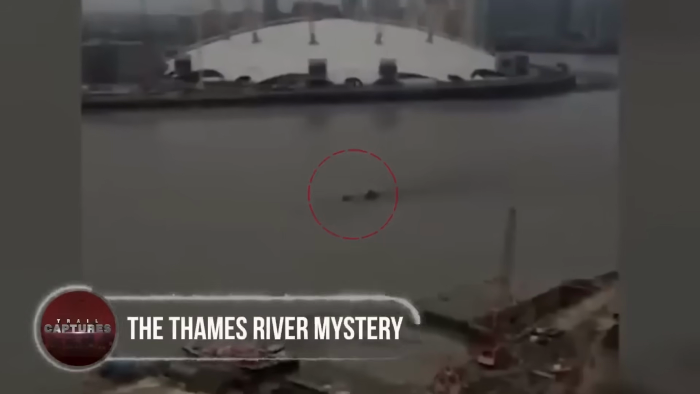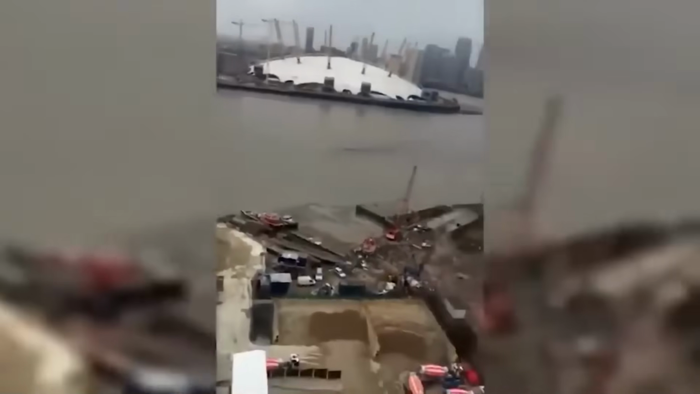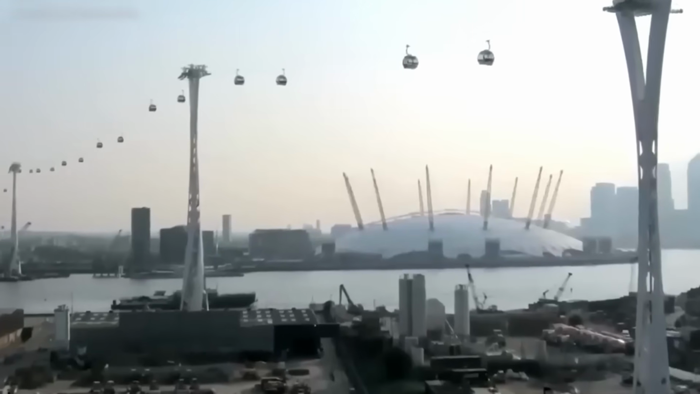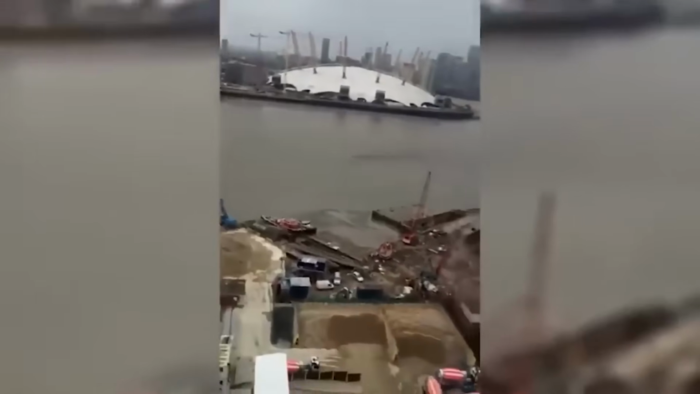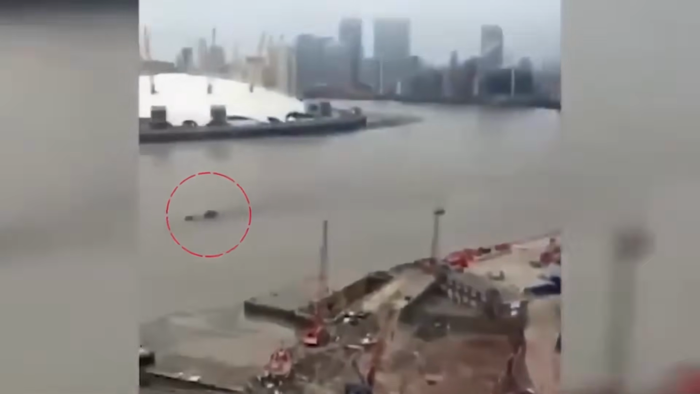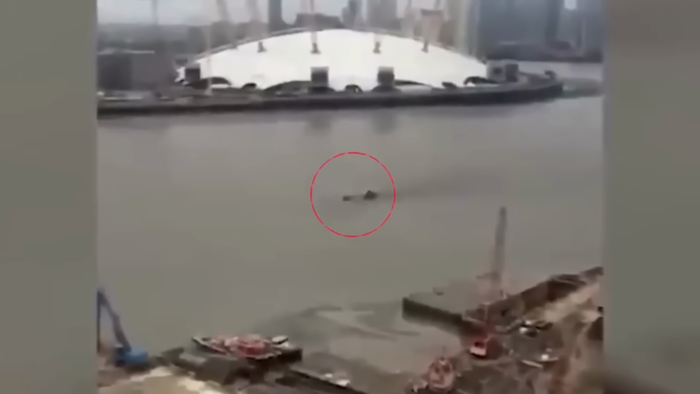The Thames River Mystery. Penplay, a YouTuber and explorer, set out on a fateful adventure aboard the Emirates airline cable car. Little did he know that fate had a spine-chilling encounter in store for him that day. As the cable car glided through the crisp air, a mysterious disturbance rippled beneath the water's surface. With bated breath, Penn focused his camera on the scene unfolding before him, hoping to capture this strange spectacle for all of the world to see.